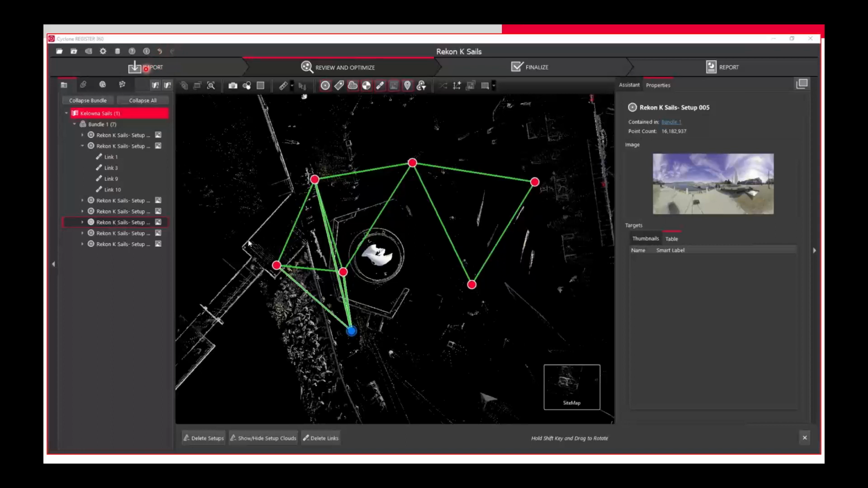We're importing our raw data. We're reviewing and optimizing, which could also be called registration QA/QC. We're finalizing, meaning checking all of our results and showing that we're happy with them. And then the 4th step is called report. I feel like they could call this report and publish, or publish and report, because that's the most important part: what data we're going to get out at the end.